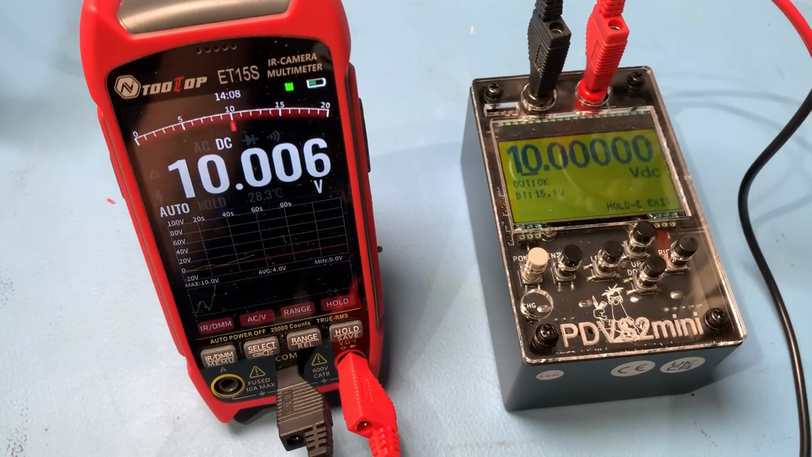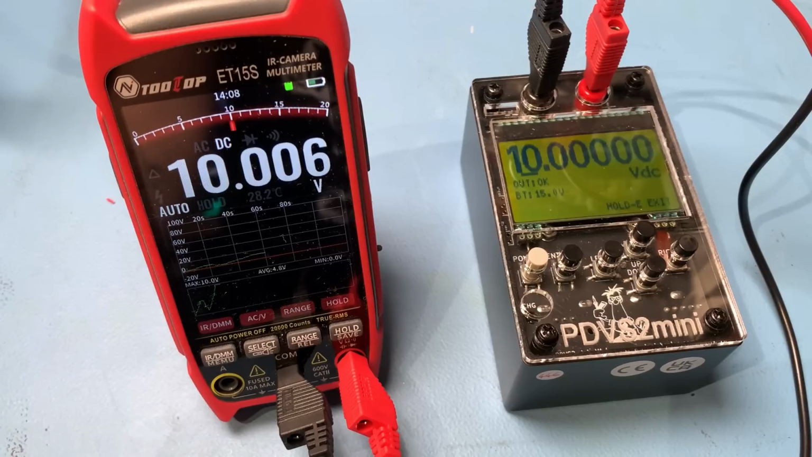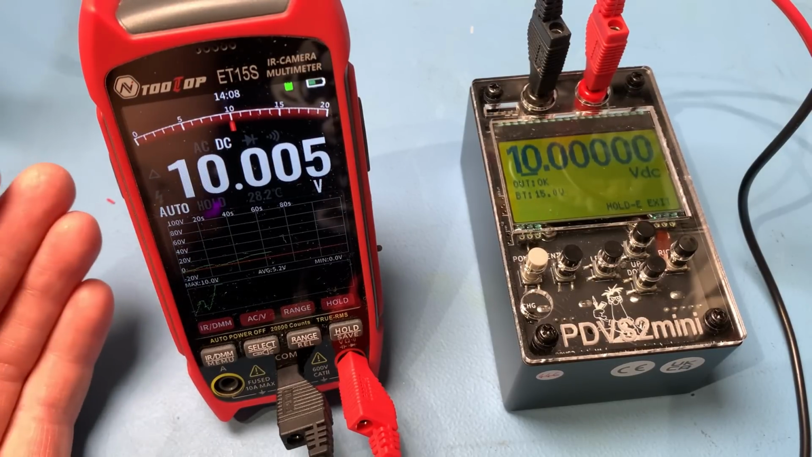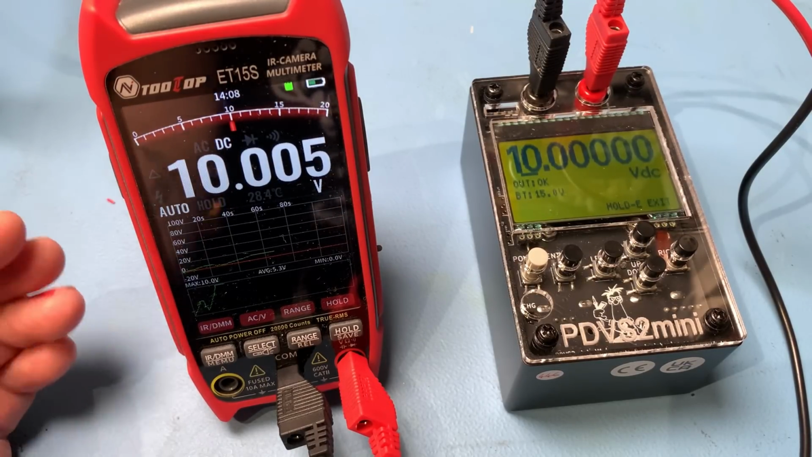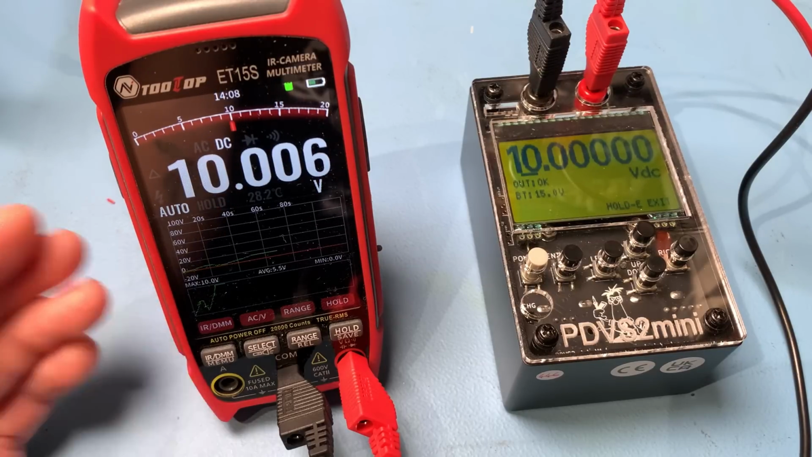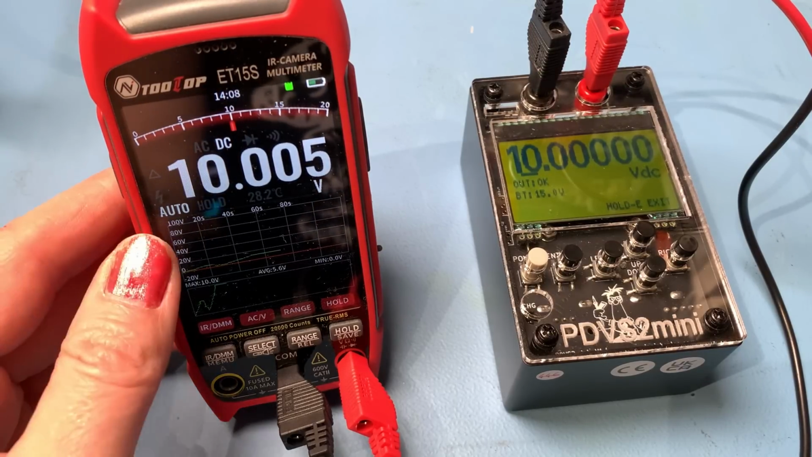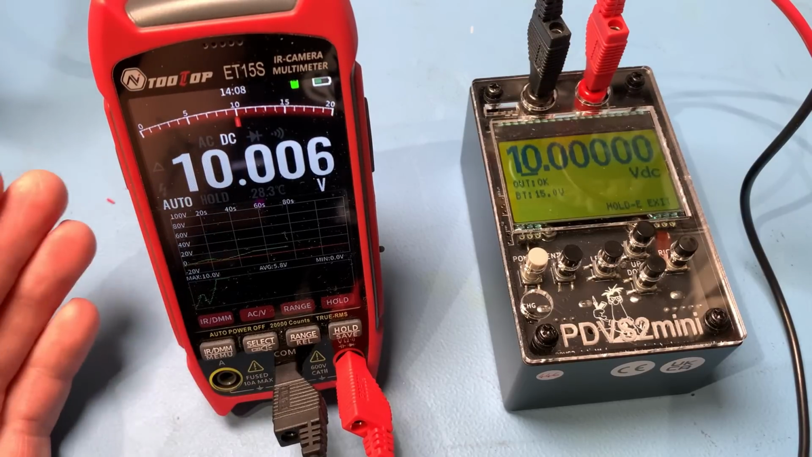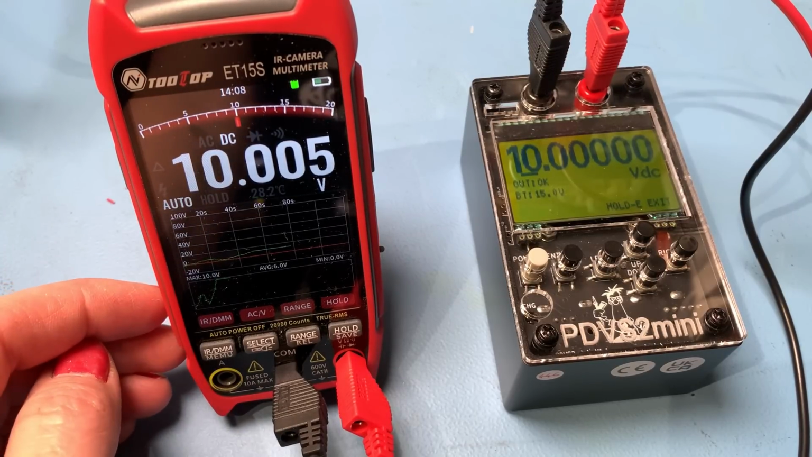10 volts. Okay, there we go. It's accurate enough. It's reasonably quick to react to the changes. So I think in terms of the multimeter, you've got a lot of functions on this, but I think you're primarily going to be using this for the infrared camera. That is the jewel in the crown, but it's still a pretty capable multimeter.